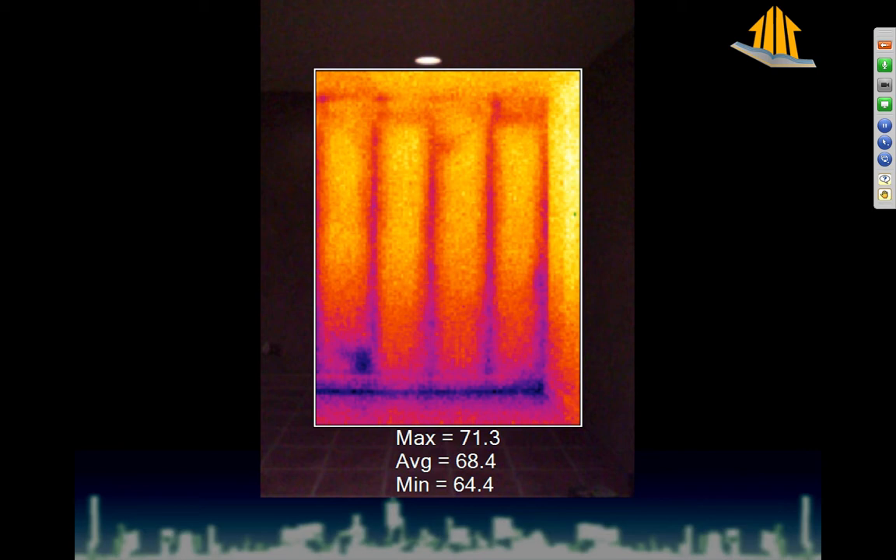Now, you always need to do an analysis here, right? Warm to cold. That's the way that heat moves. Heat moves from where it's hot to where it's cold. Outside this basement wall, it's 55 degrees in the ground. Inside, it's always warmer than 55 degrees. So heat is going out. It's going out faster through the studs because the studs are cold, so they're sucking the heat faster.